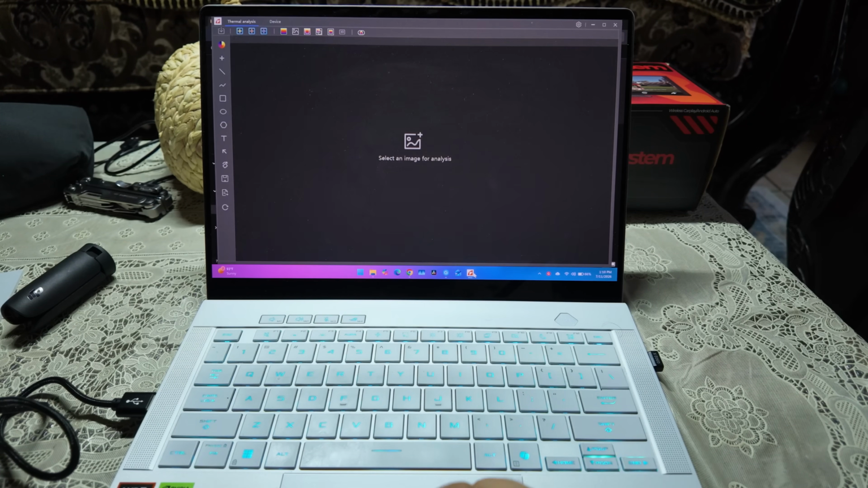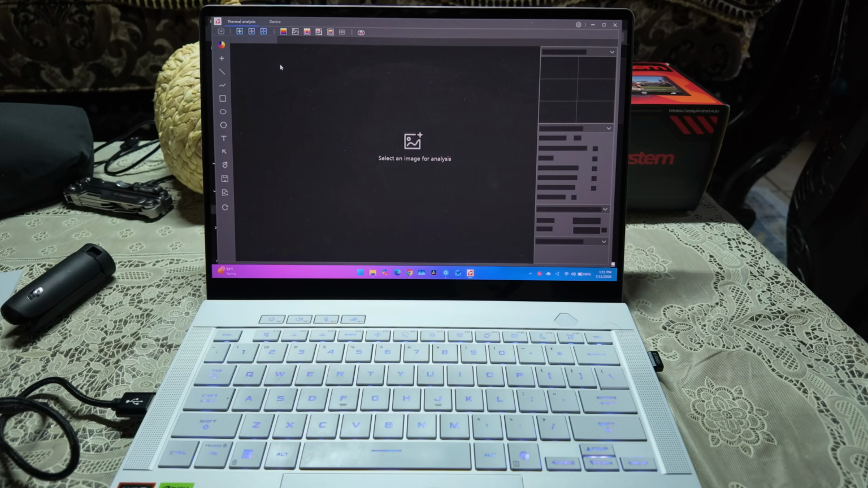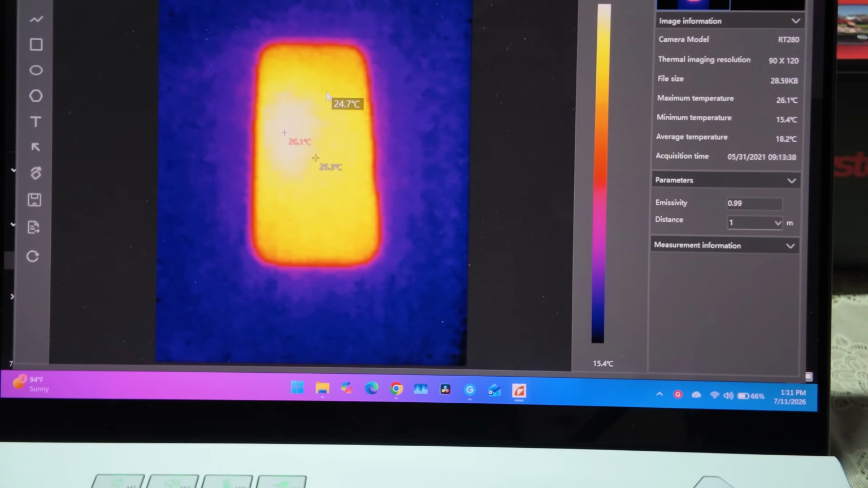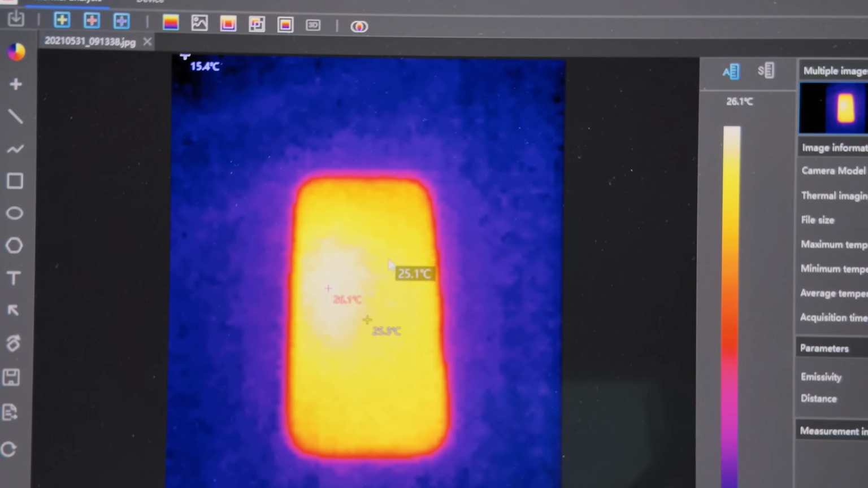And the cool thing I really like is the software that we can use. It is called thermal analysis, and I can just go through everything here. Let me open up a picture here. So here we go, I have the picture, and I can go with my cursor anywhere that I want to. Let me zoom in for you a little bit. Once I'm hovering over that part, it will show me the temperature right over here.